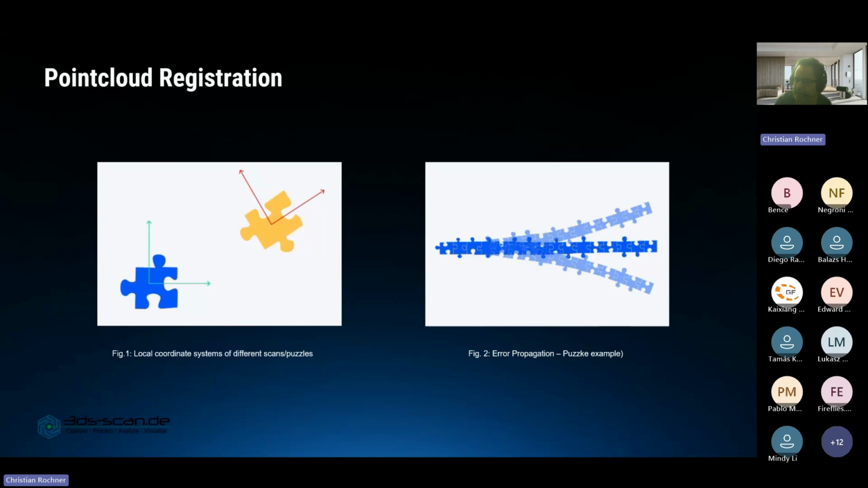These three parameters are also referred to as degrees of freedom. I hope that's the correct English translation. Analogous to puzzling, registration is a sequential process in which the last scan is attached to the previous or the already registered scan.